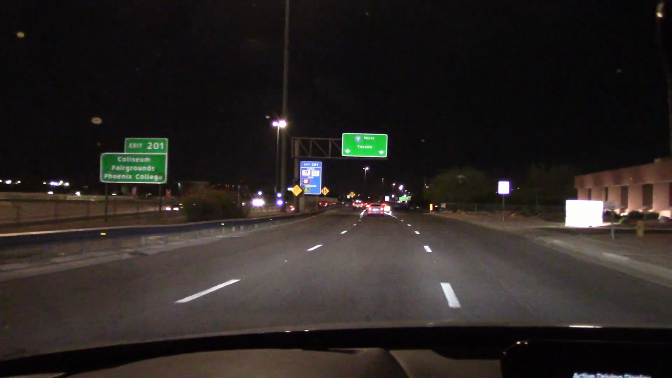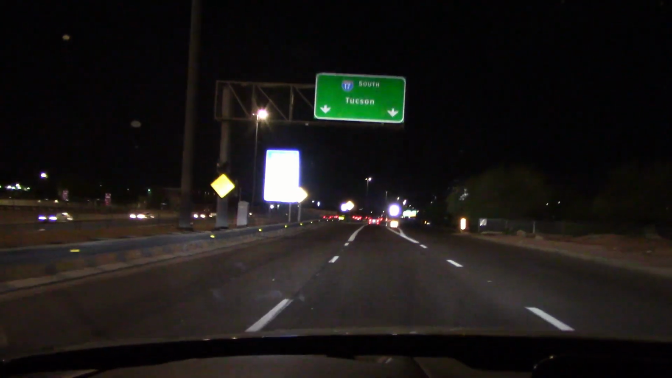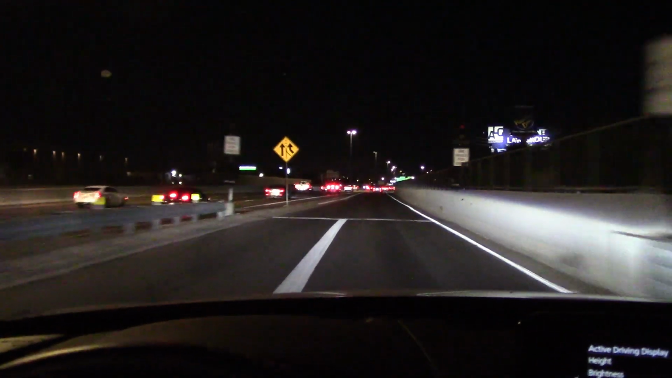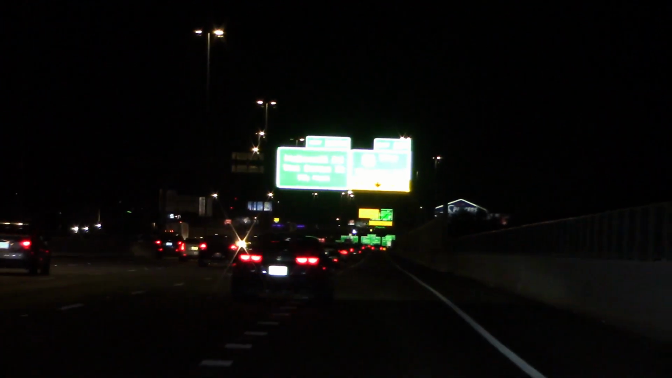If you do a lot of highway driving at night, I think you'll find these lights more than adequate. Lights up the road signs, very good, as you can see. Even way down the road. Overall, I think the Mazda CX-30 passed our night drive test.